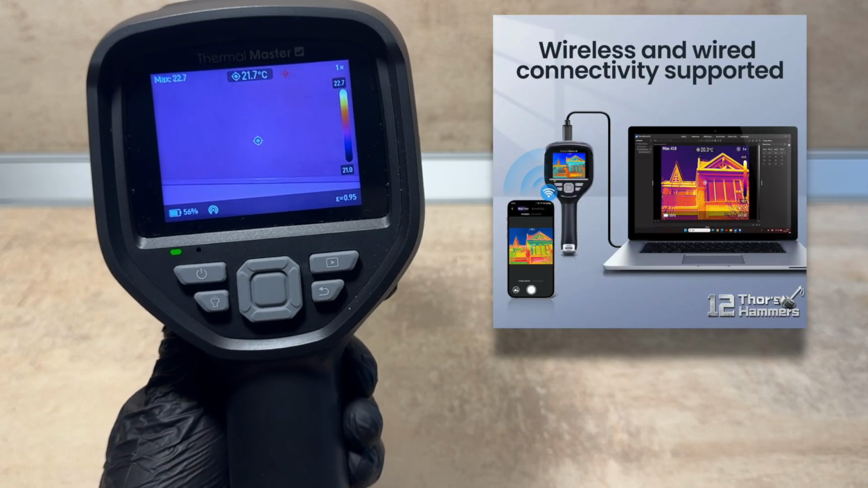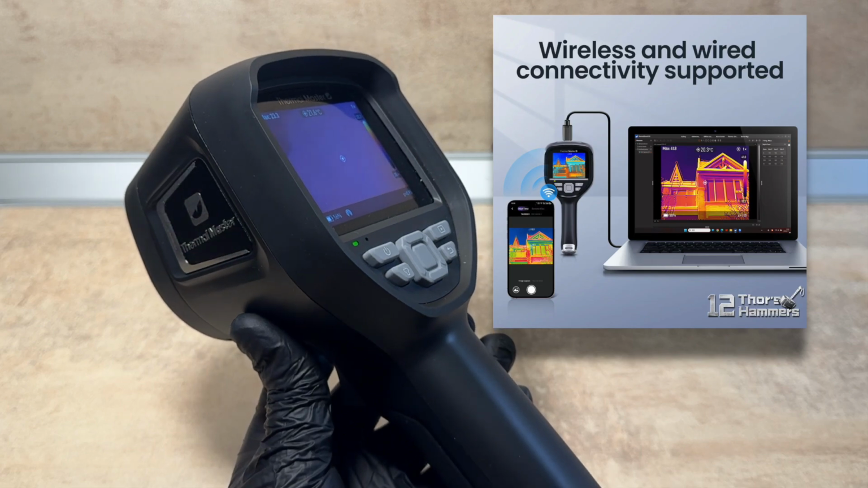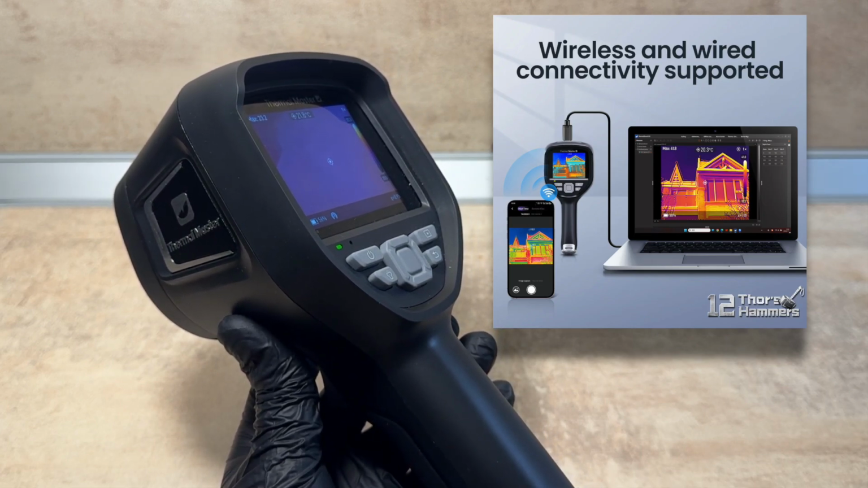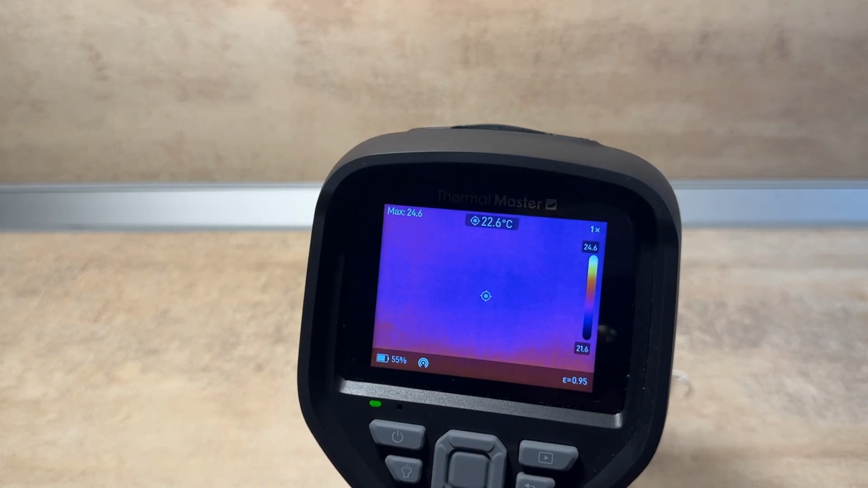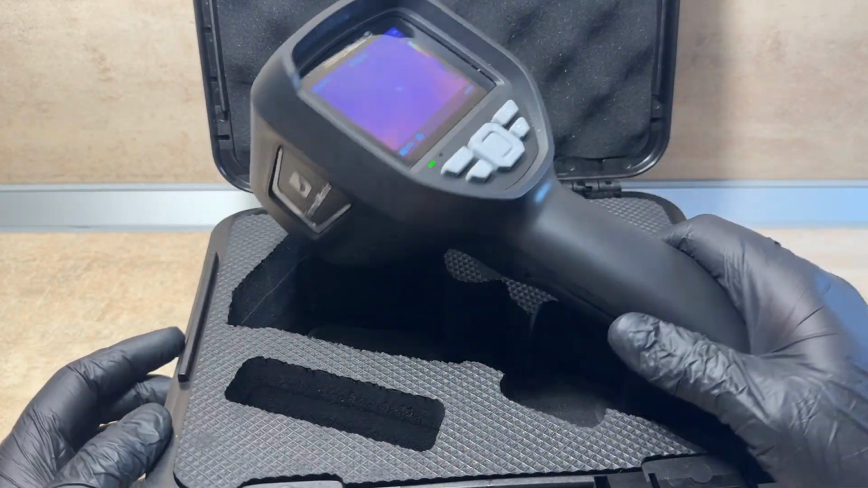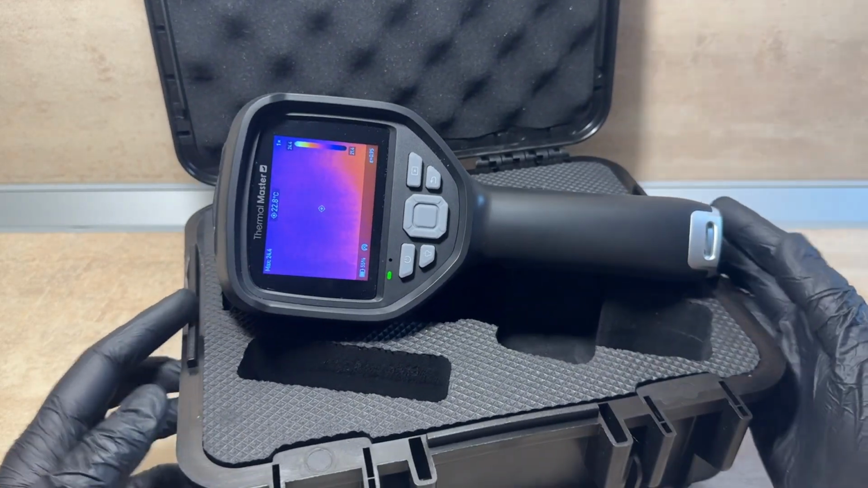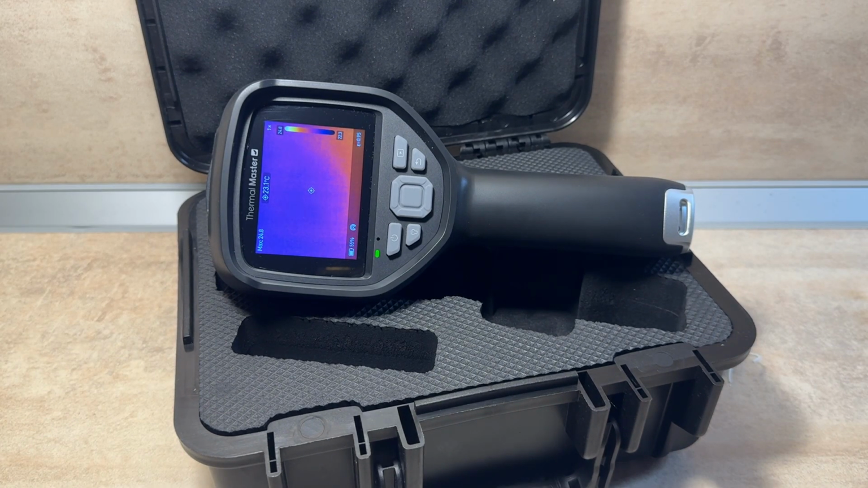And if you're more of a desktop user, the USB-C connection lets you live stream and review footage through Thermal Master's free PC software. That kind of flexibility really is a nice bonus. Based on my time using it, the THOR002 is very well suited for general inspection work such as HVAC diagnostics, electrical troubleshooting, automotive tasks, and any similar applications. Thermal Master has made thermal cameras before, but as far as I know, this is their first handheld model. And as first attempts go, it's an impressive one.